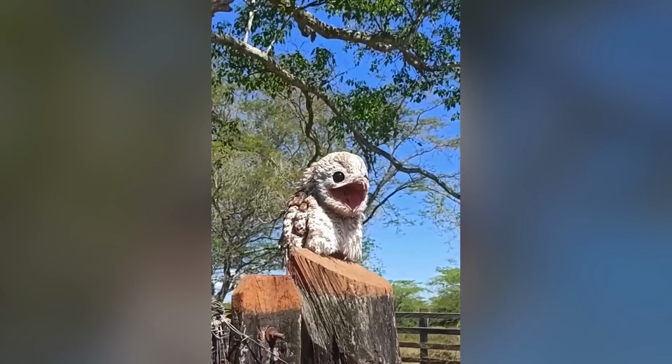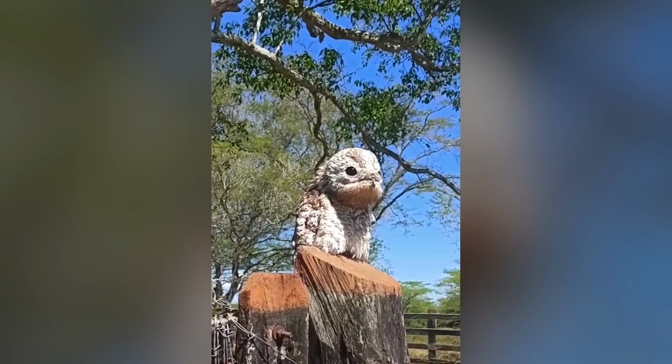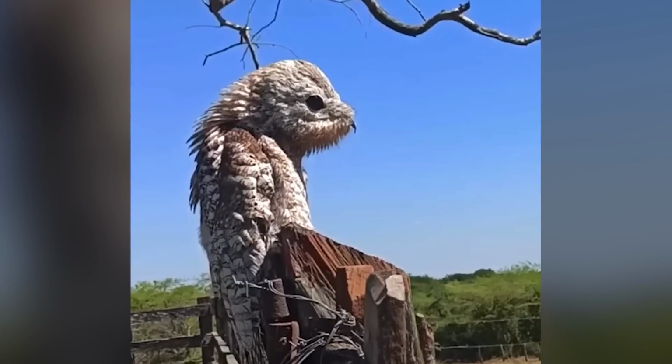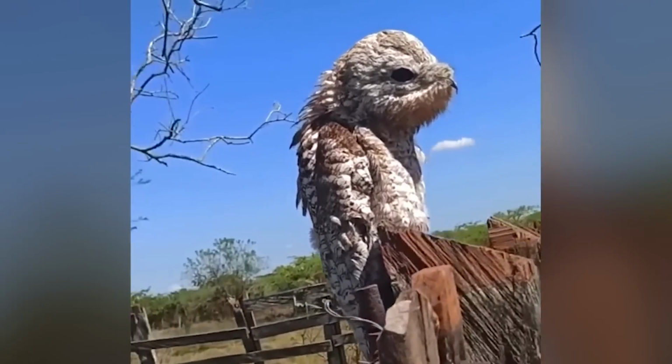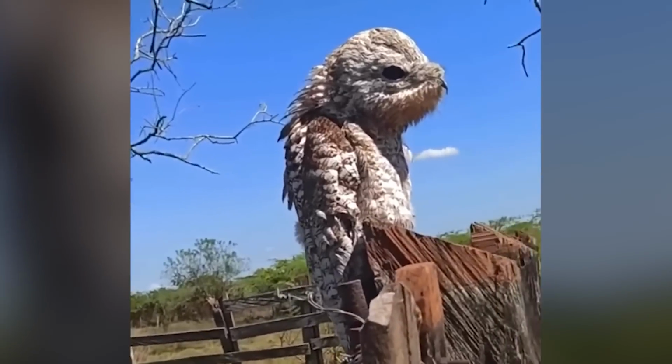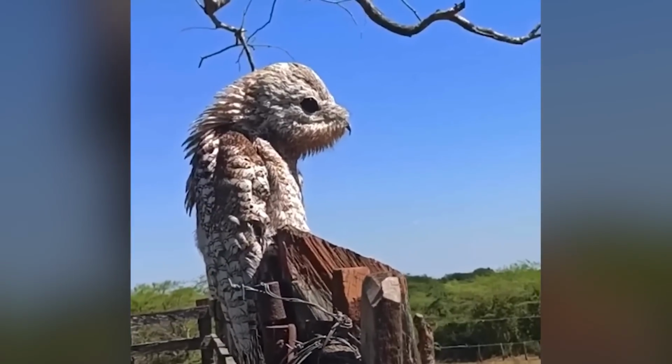Rare encounter with the poteau, American ghost bird. A chilling trail camera video has surfaced, revealing a rare and unsettling encounter with the poteau, a bird so elusive it's dubbed the American ghost bird. The footage, captured deep in the tropical rainforest, sends shivers down the spine as the poteau's haunting presence is revealed.